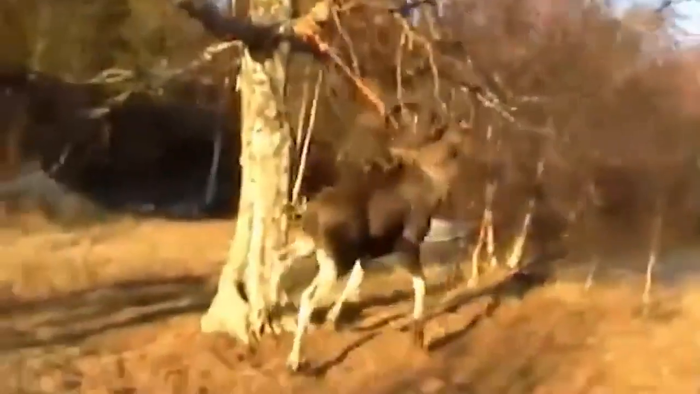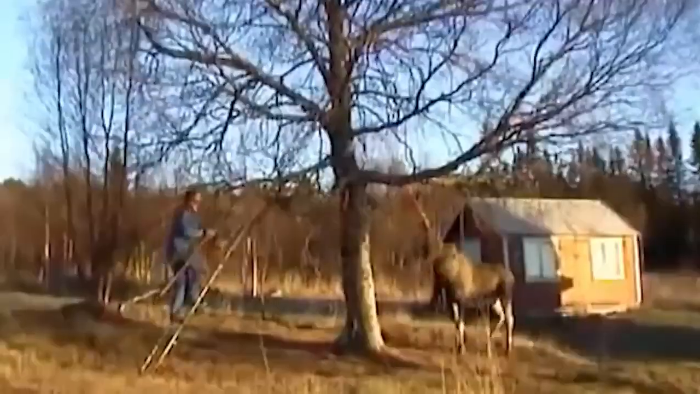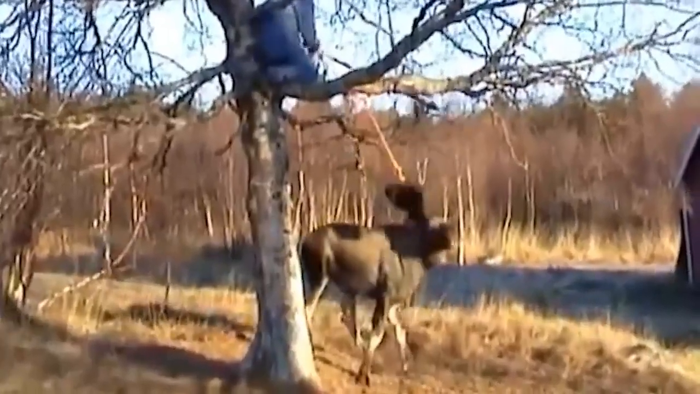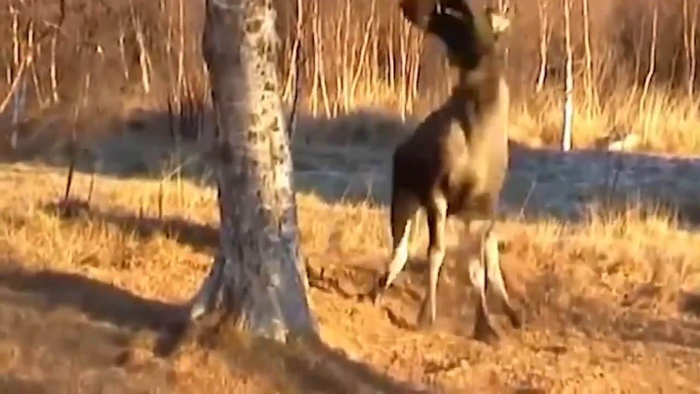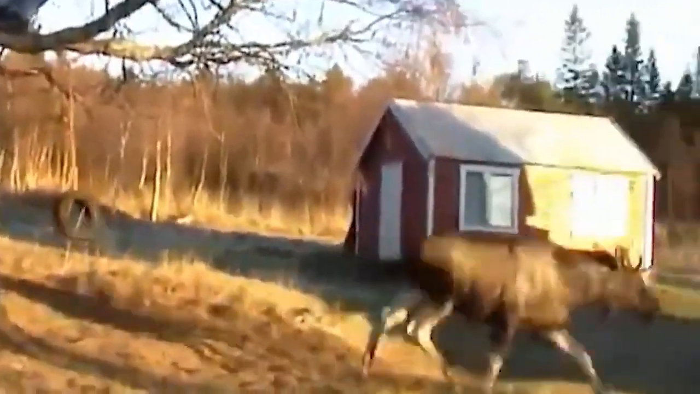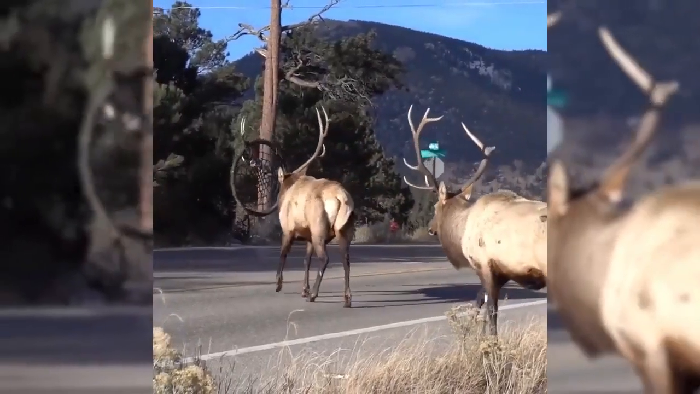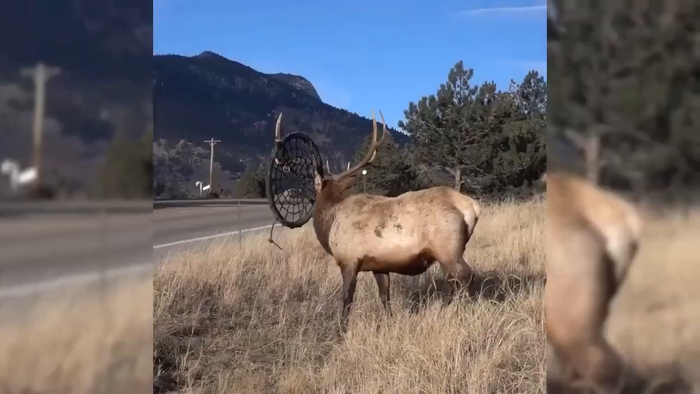In order to try to save it, the man had to climb the tree. Even so, it was not simple. For once, though, it worked, and then watch the moose return without hindrance. And here's another moose who was spotted crossing the road, trapped in a mesh tree swing.